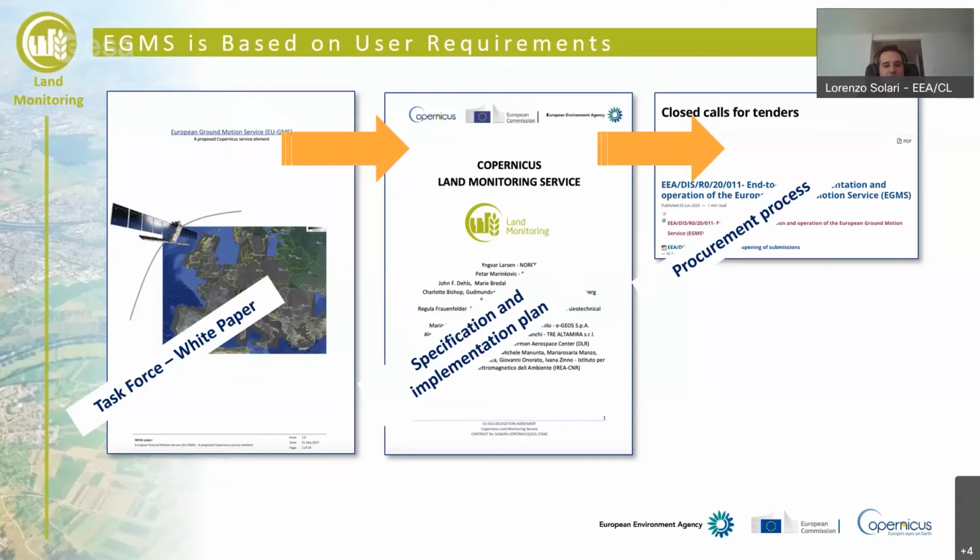It was made via a call for tender, whose technical specifications were based on this white paper and implementation plan.